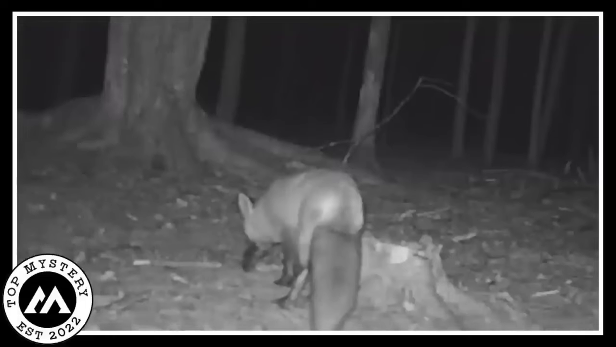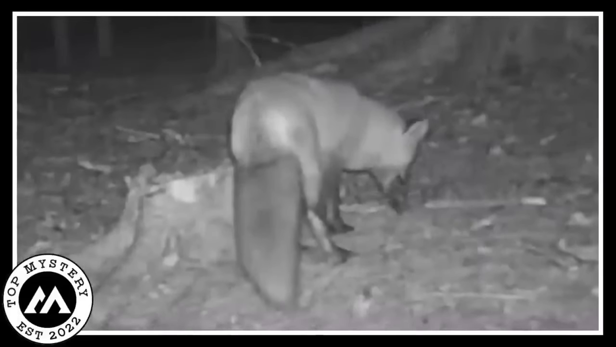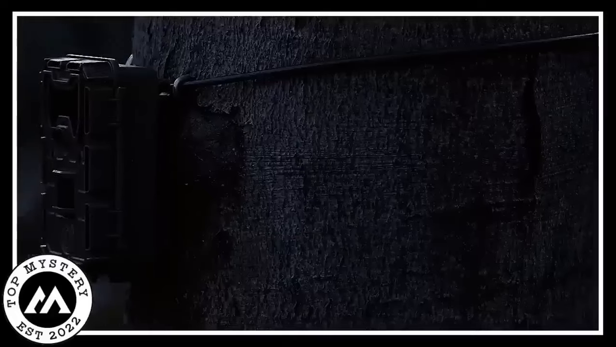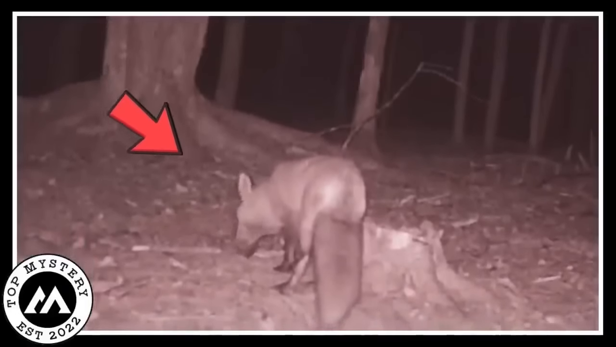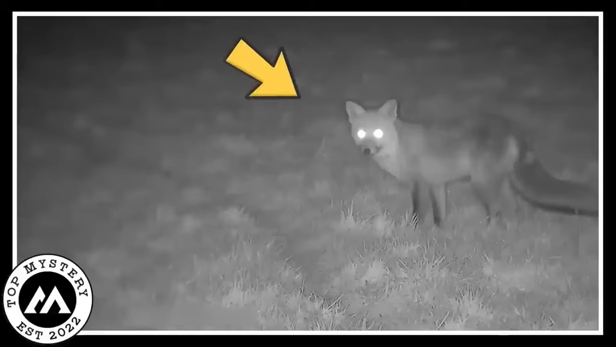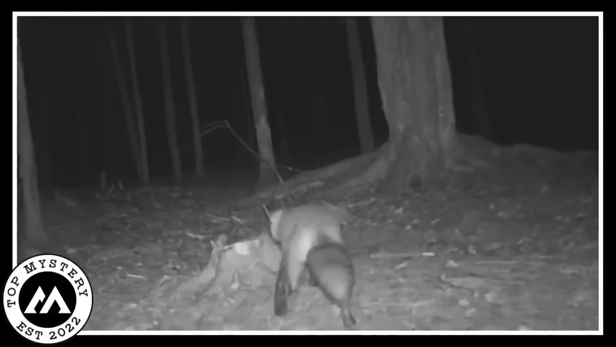The tiny creature came to a night diner, nibbling down at the mouse with its sharp teeth. The forest, normally filled with mysterious sounds, witnessed the silent spectacle of a fox enjoying its nightly feast. The trail camera, like a silent observer, captured every moment of this unexpected dining experience in the heart of the woods. The footage revealed nature's circle of life as the fox, guided by the cover of darkness, savored its meal under the watchful eye of the hidden camera.